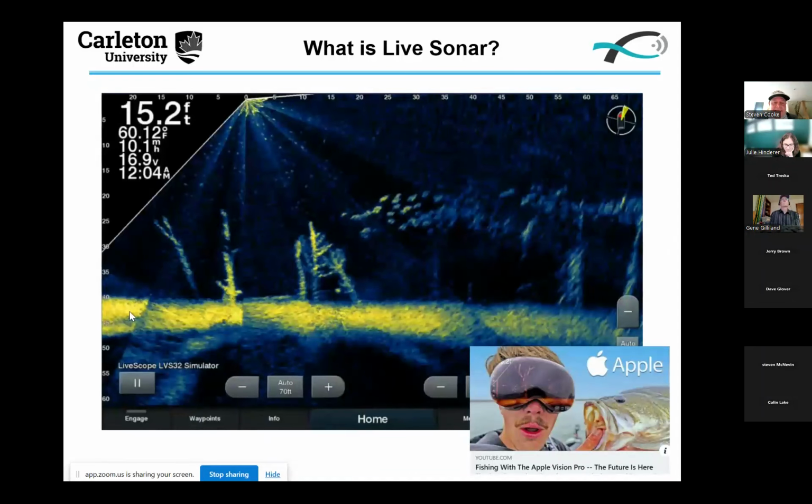This is what one sees, and just for fun, I threw a picture in the bottom right there. If you want, you can connect this stuff and actually look at it through various glasses that provide that sort of real-time virtual experience. But this is what it looks like if you're looking down at that screen. Across the top is the distance from where the sonar unit is.